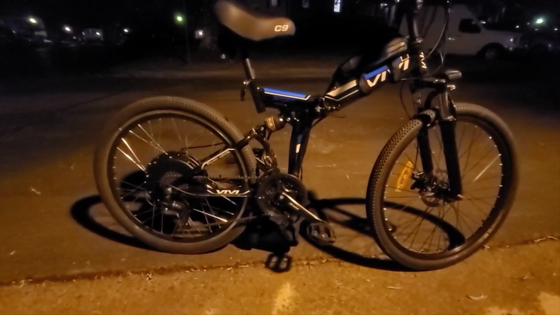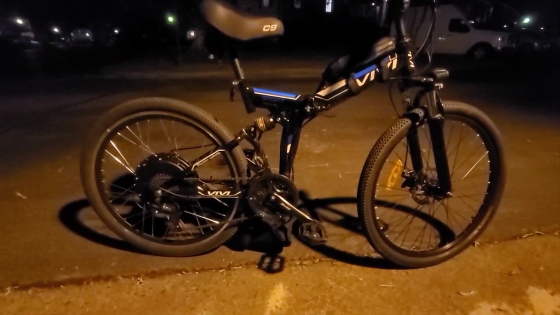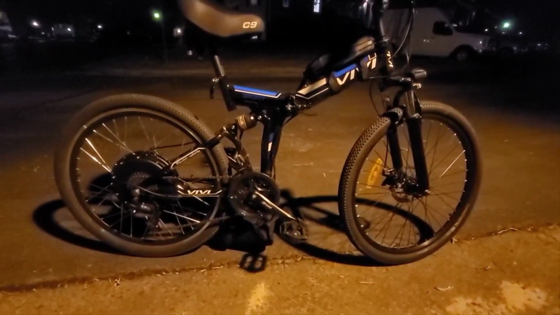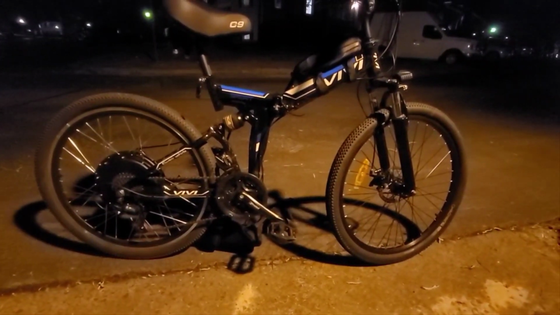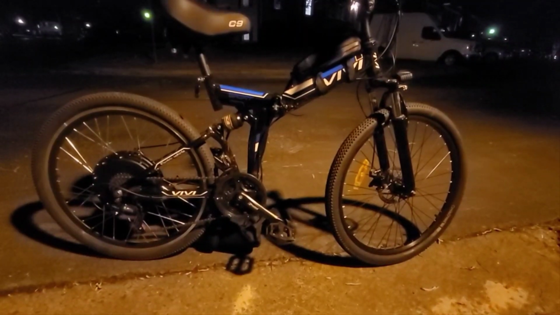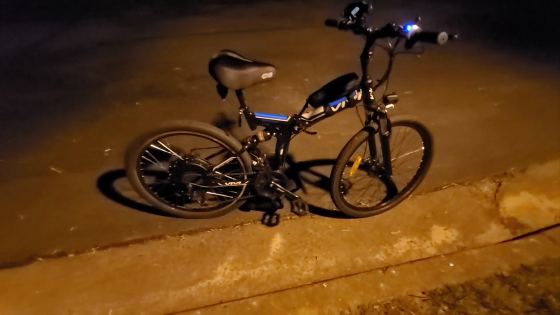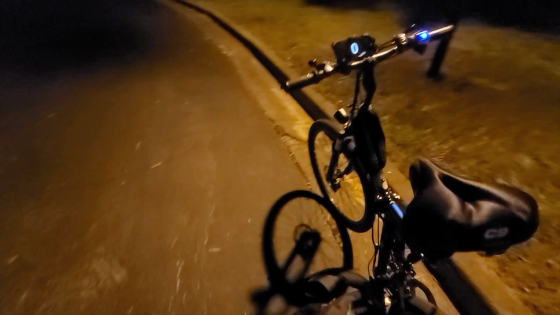It would do 17 miles per hour on flat ground and 10 miles per hour uphill. So we're doing 29. I'd say it get up to 30, 31 when I ain't scared in the daytime. And that's pretty significant upgrade for this little bike.